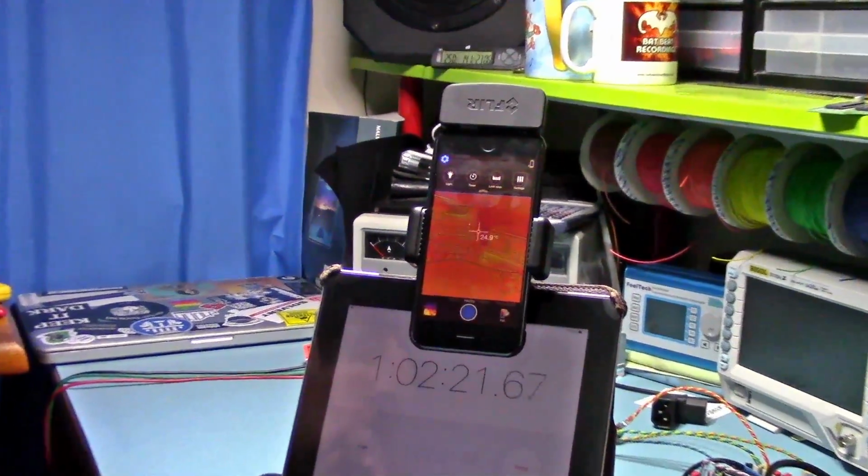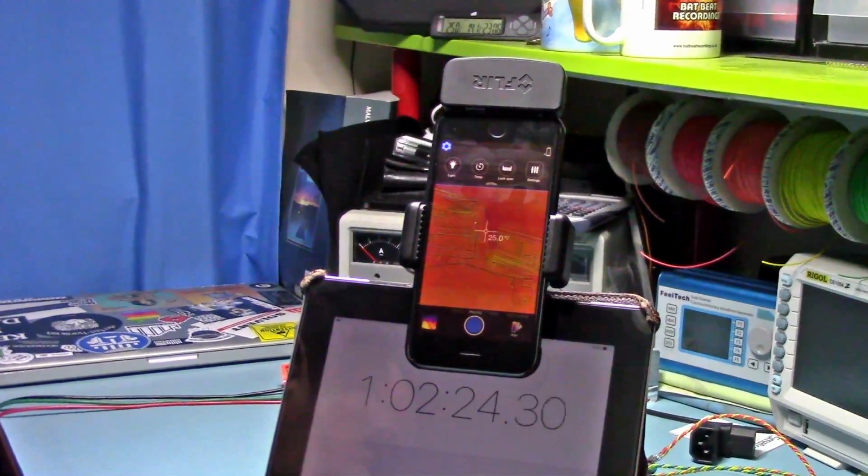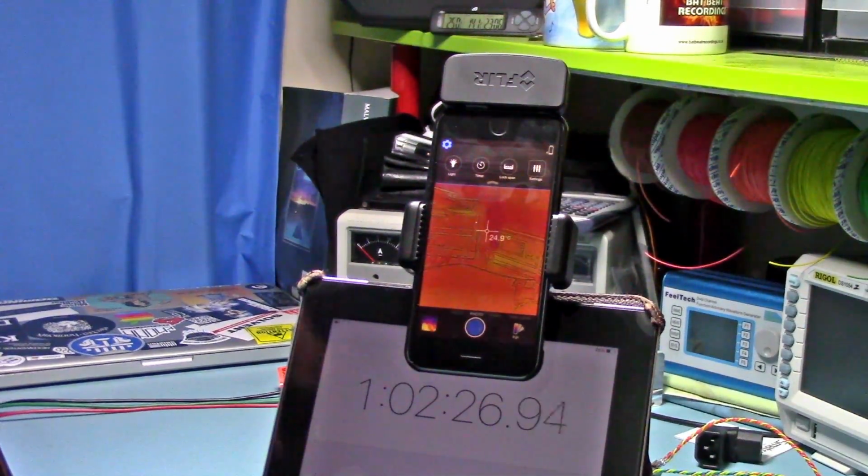I'm really just waffling until this battery goes, we're at 4%.